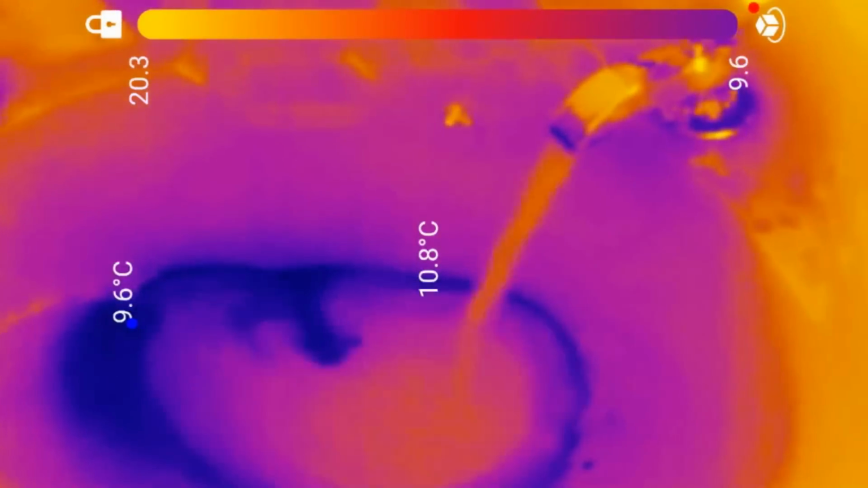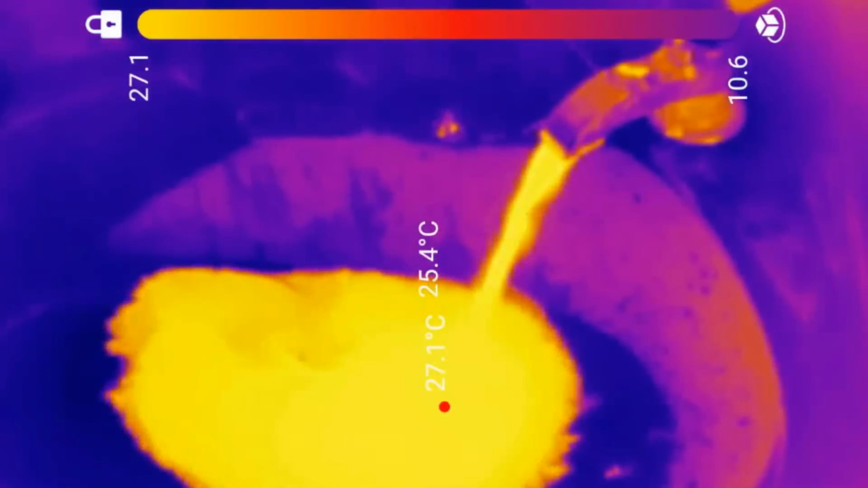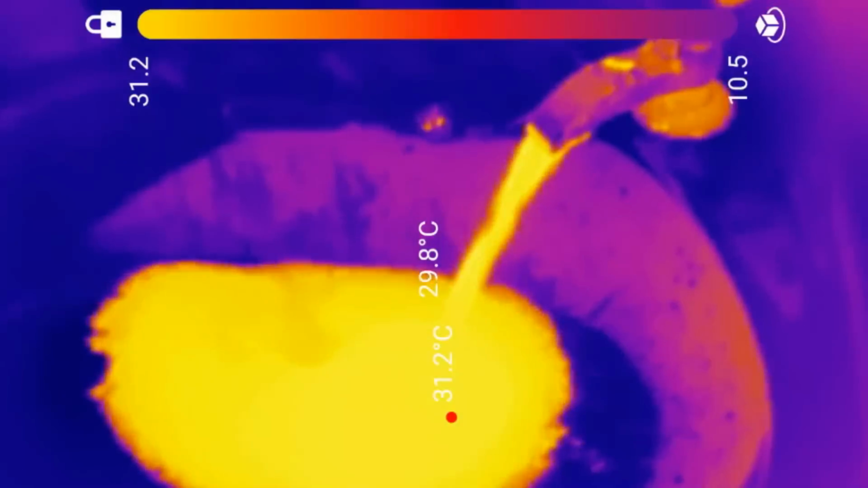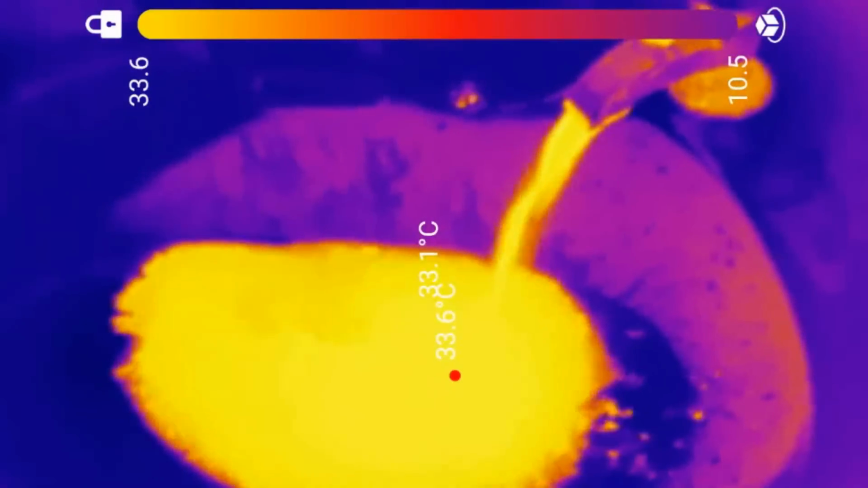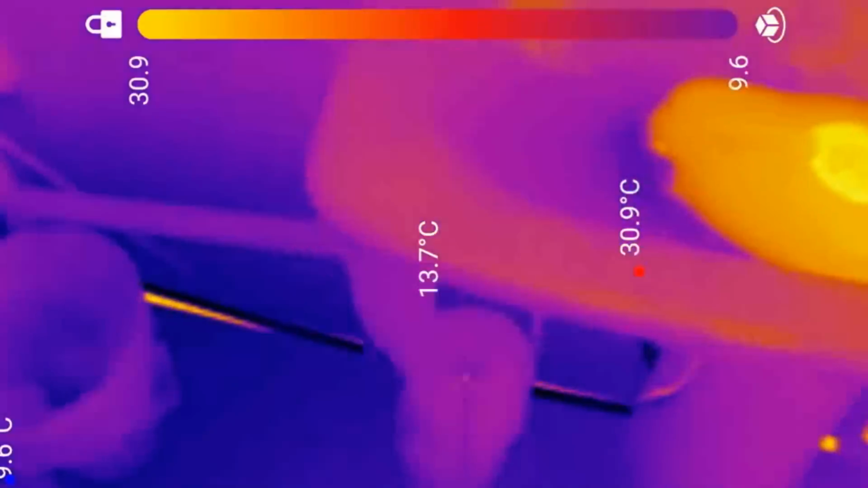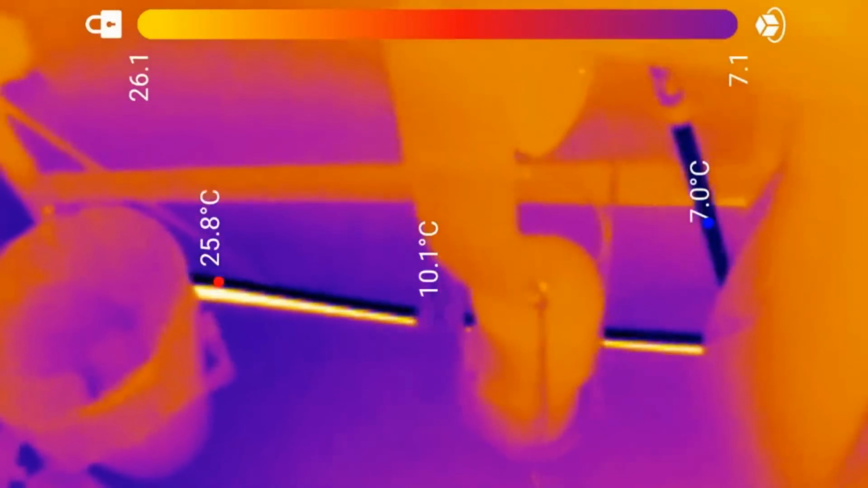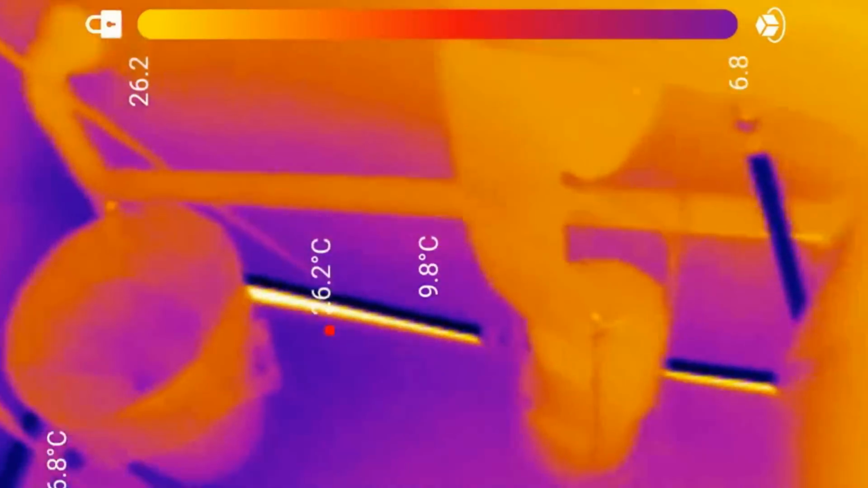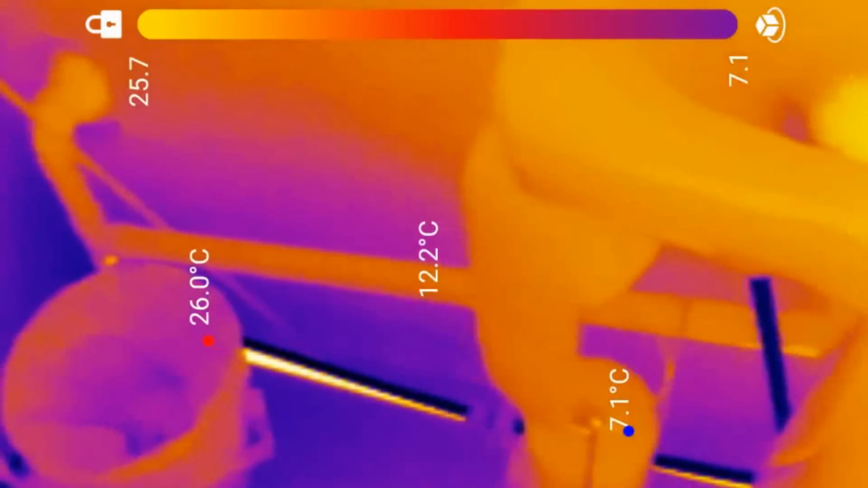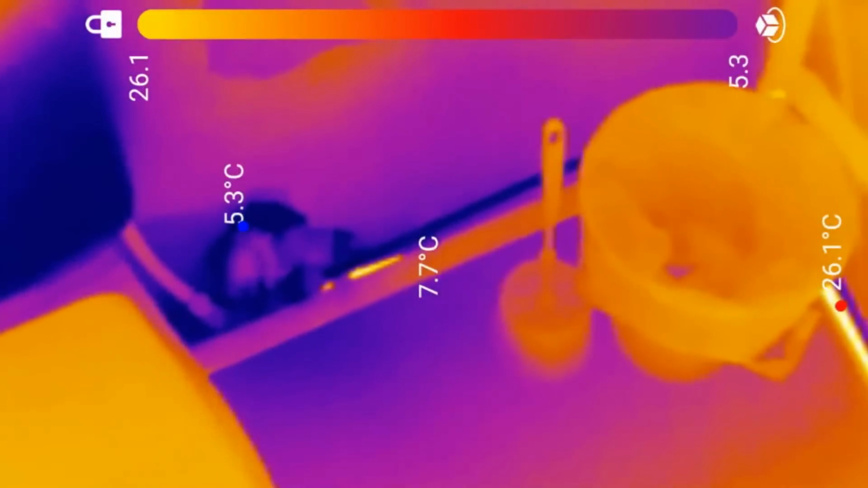Looks like something from a hot. There we go. That's great. Strange to see it like molten lava. Yeah, it does. But yeah, you definitely see a water leak. So then you can see the water pipe. That's the hot pipe along the bottom, and then the waste pipes have now started glowing up.